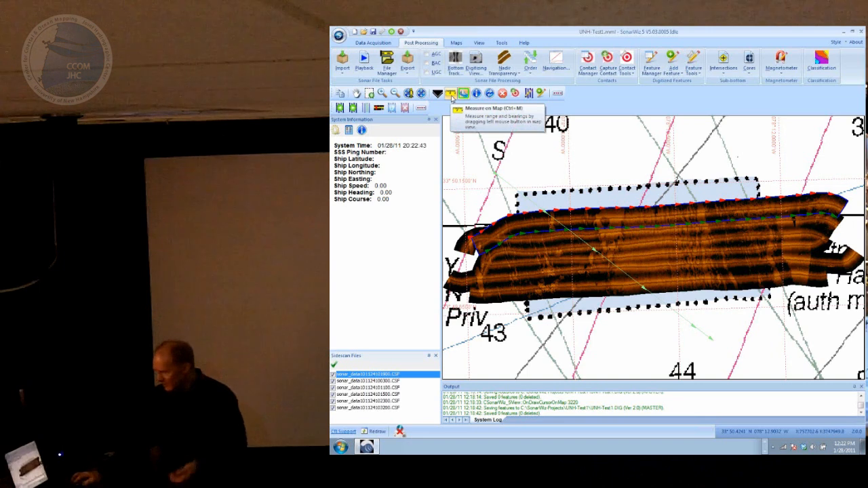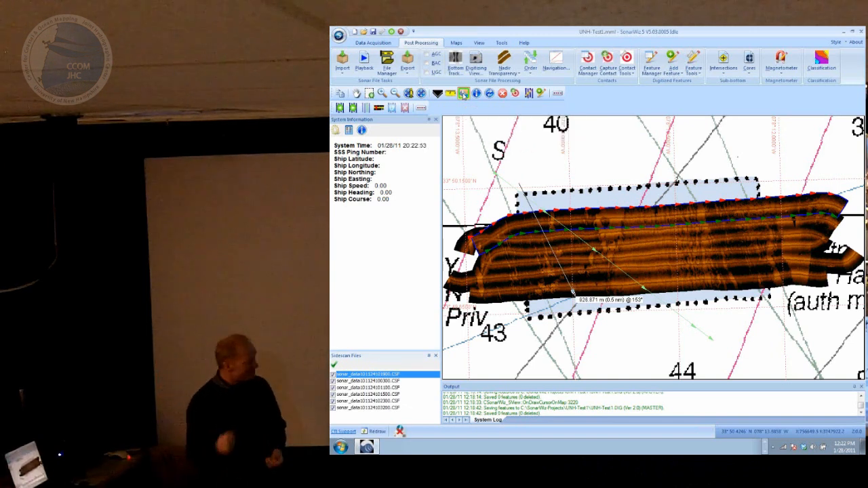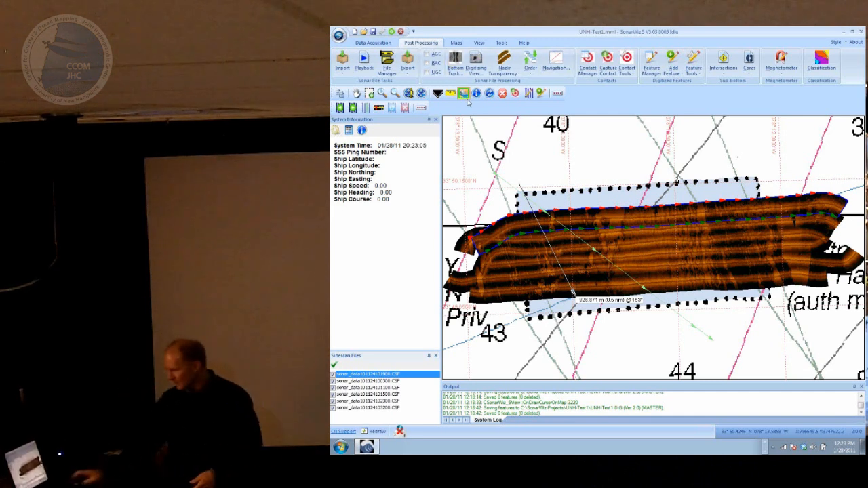The measure is obvious. You can measure range and bearing on anything on the map. It's pretty handy. This one is really for real-time applications. It keeps the ship in the view. Sometimes that's the default operation. It always keeps the ship in the main view when you're collecting data. But sometimes you want to turn that off. You want to go plan tomorrow's survey while you're collecting data today. So that's what that button's for, is you go look someplace else.